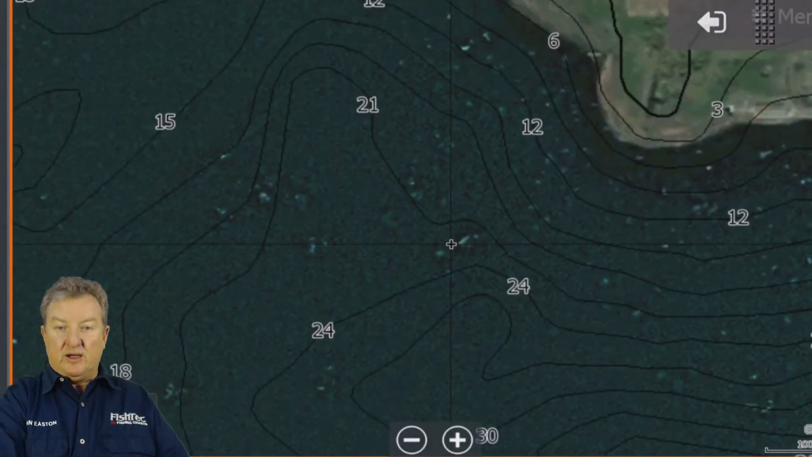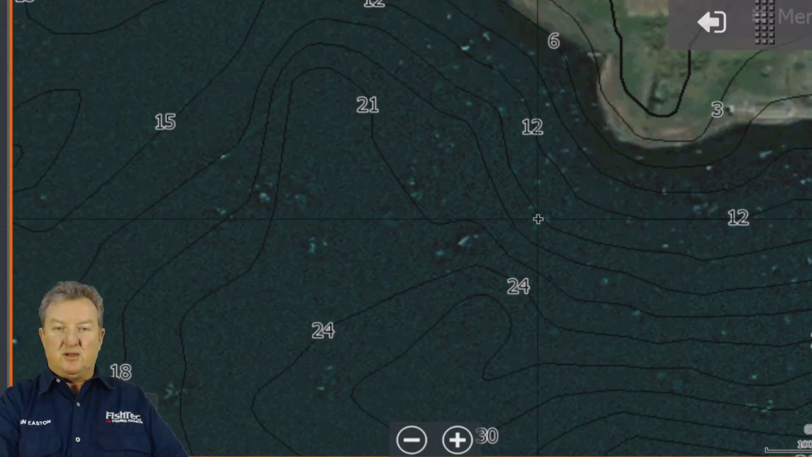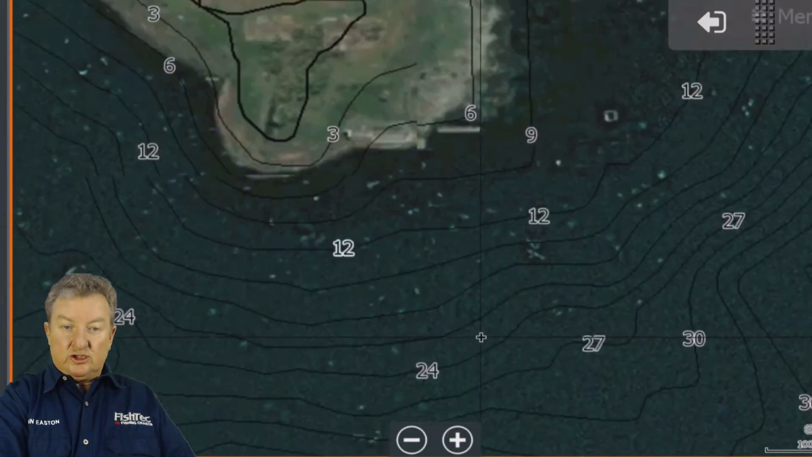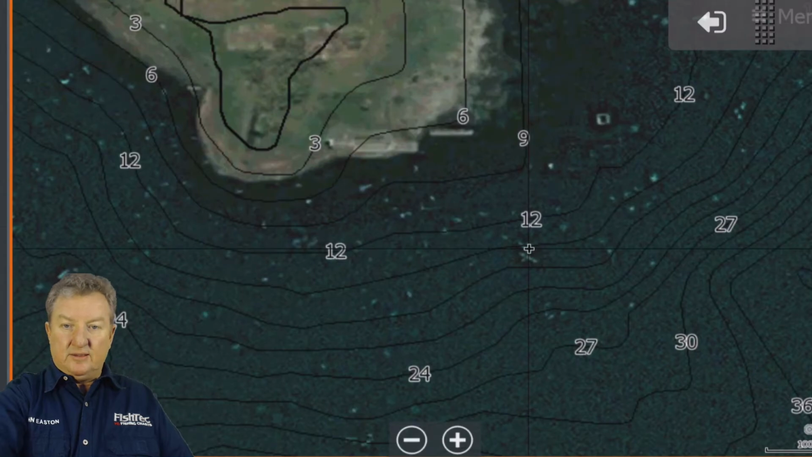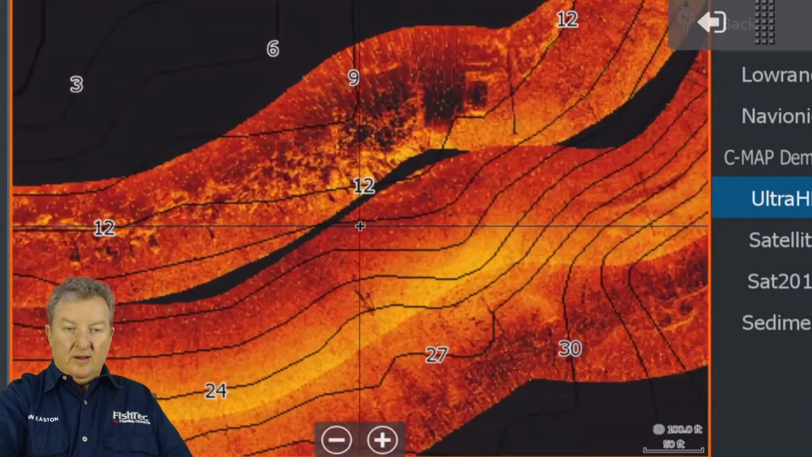You can see the bigger ones. There's these little dots here. The average bass boat's going to handle that. But these bigger ones, when you see these slightly stronger dots like that, be careful. These things are nasty. I wonder if the side scan got that.